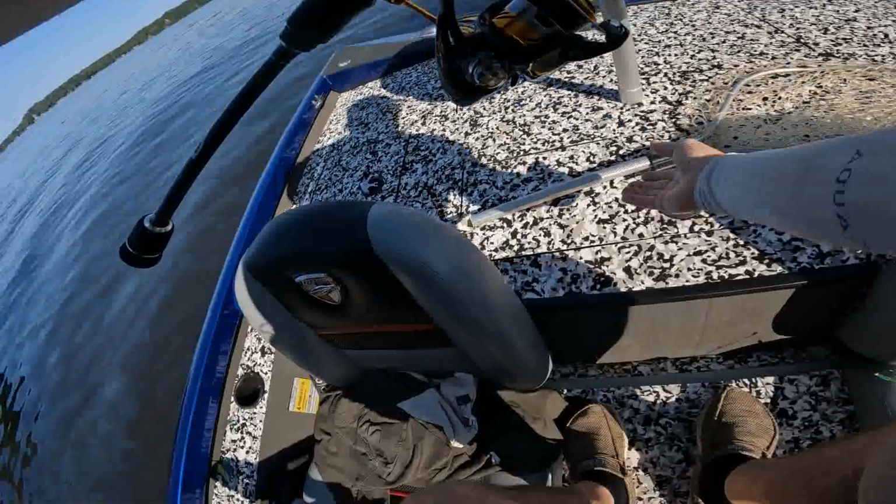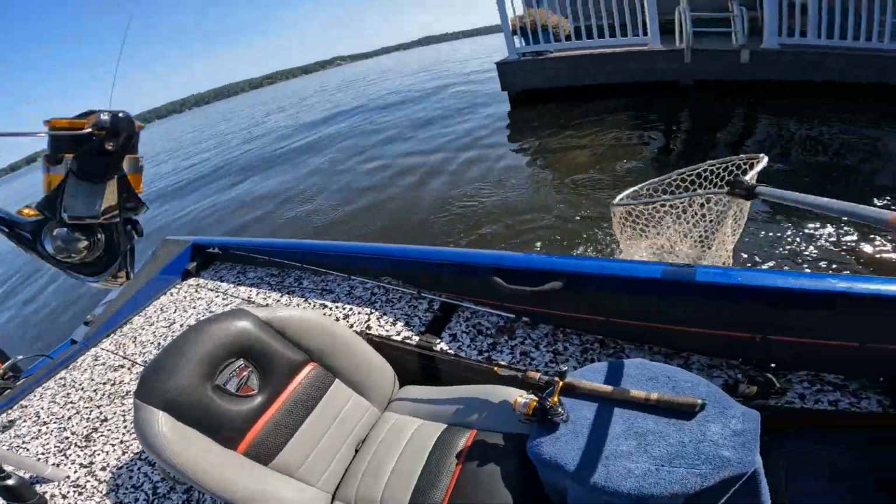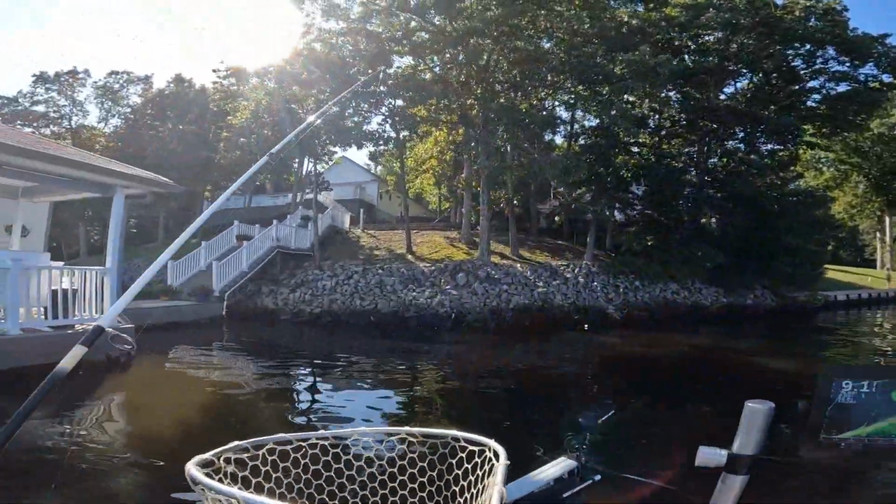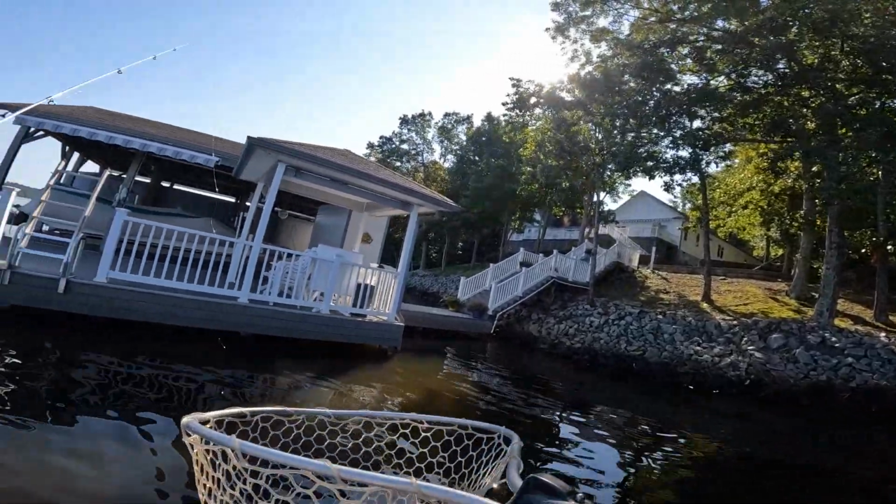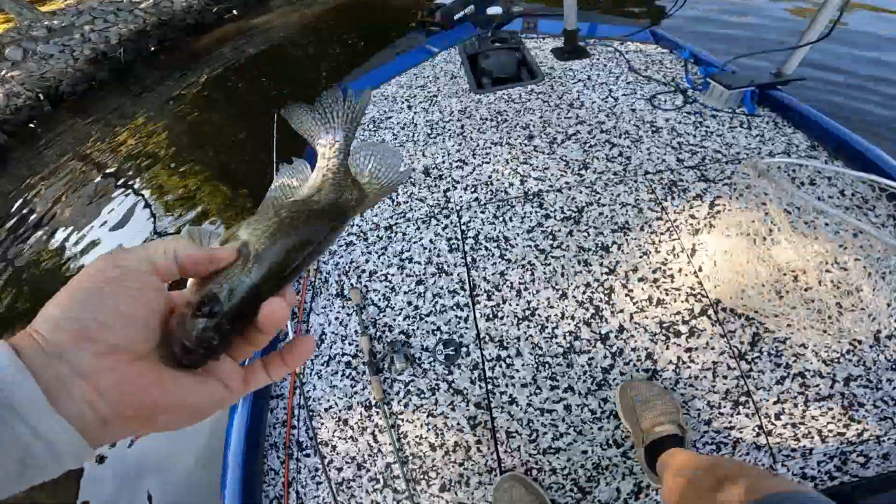All right, guys, this is a good one. I'm going to net this one. Bam. All right, getting the boat under control. Getting him out of the net sometimes is the hardest part, isn't it?